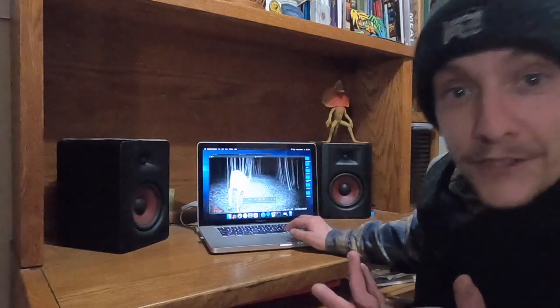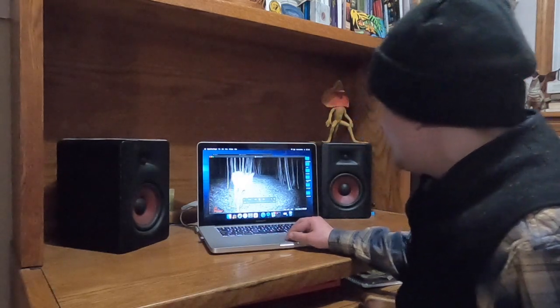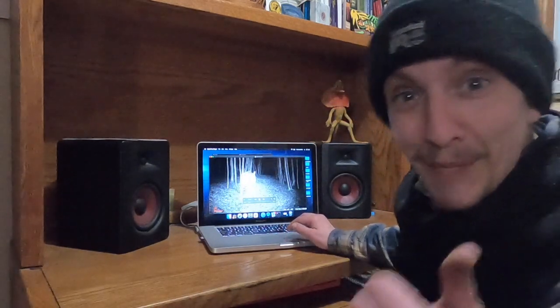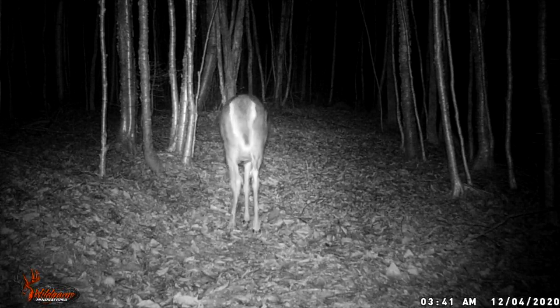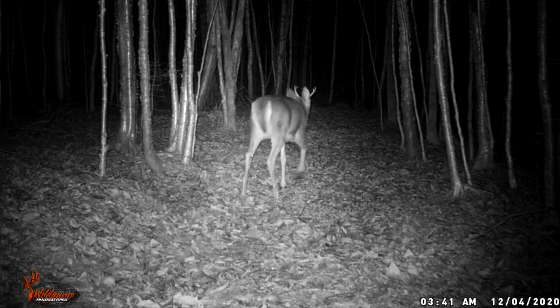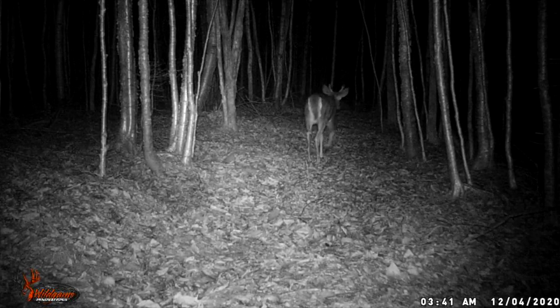Oh, we got another deer. Looks like a doe. It's a buck. A little 4-pointer, small-bodied deer, but it's always super exciting to see a buck on the camera. In the years to come, he could be a trophy.